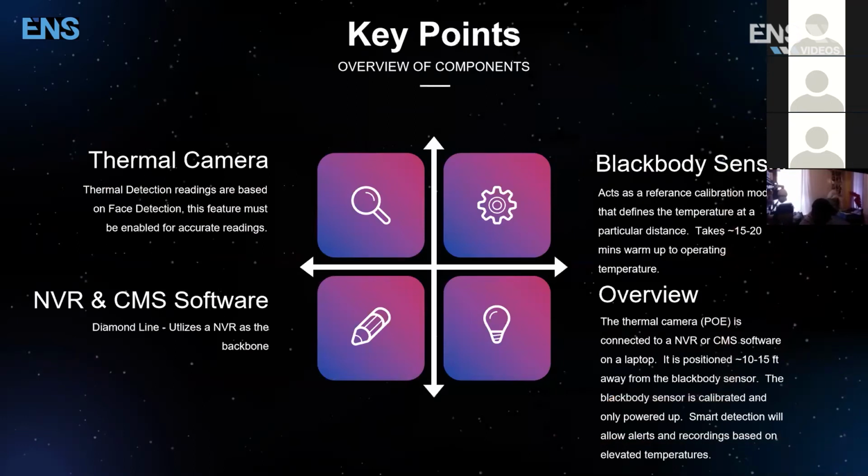But I want to get down to the fundamentals really quick. Before showing you the parts, I want you guys to think about it and picture it in your brain. This solution comprises of 3 main devices, 3 and 3 only.